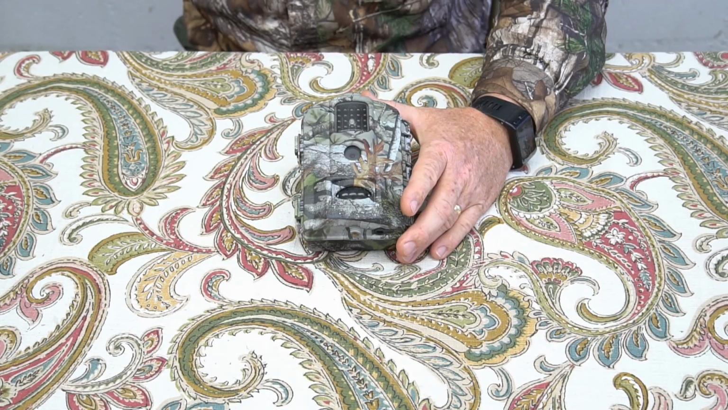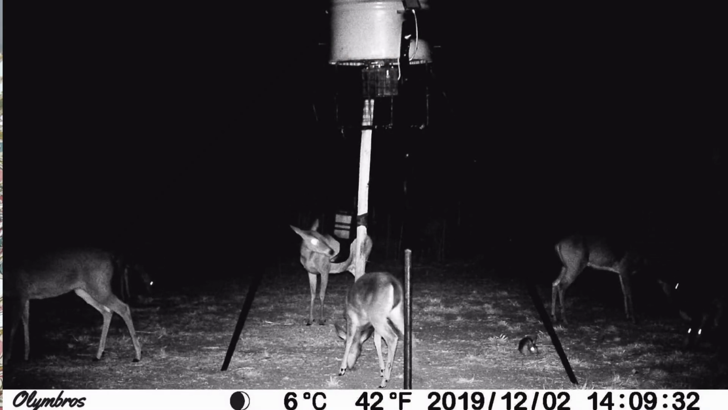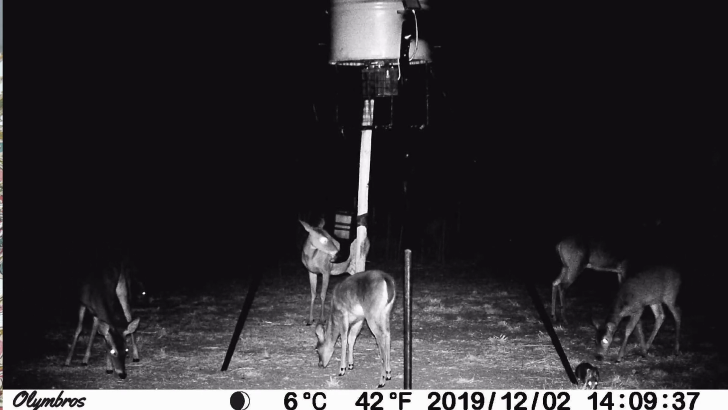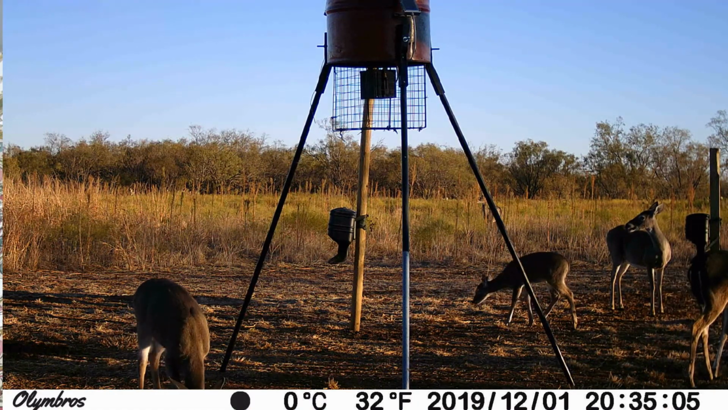It's not really exceptional audio, but it does capture audio. So you see that pig there that's eating on my feeder. Okay, here's the deer walking around at night in the feeder there, and let's see. This is the morning time video, and just nighttime video, daytime video.